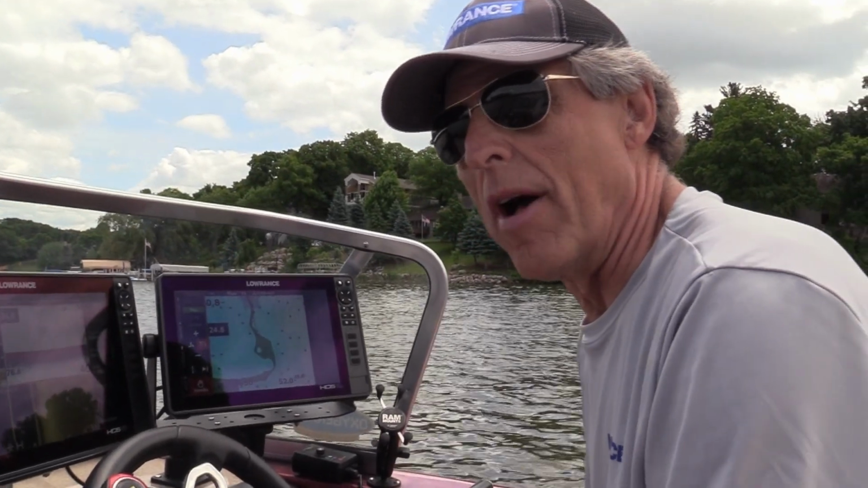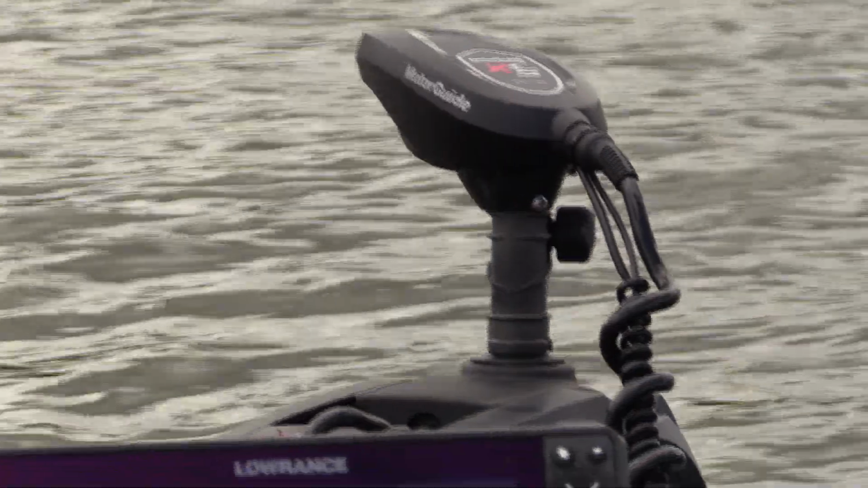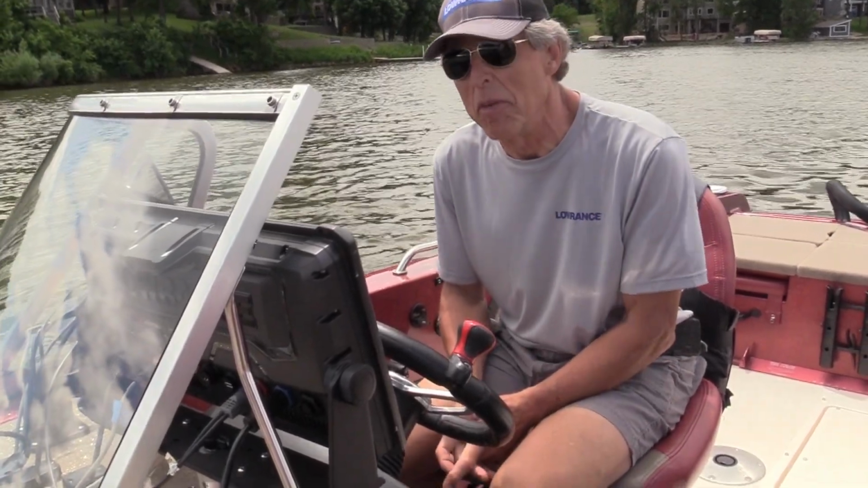When we get to the end of our trolling run, we can turn around, pull up the same menus, and hit reverse, and we'll be going back the other way. I'm a walleye fisherman for doing this particular contour running with my electric trolling motor.